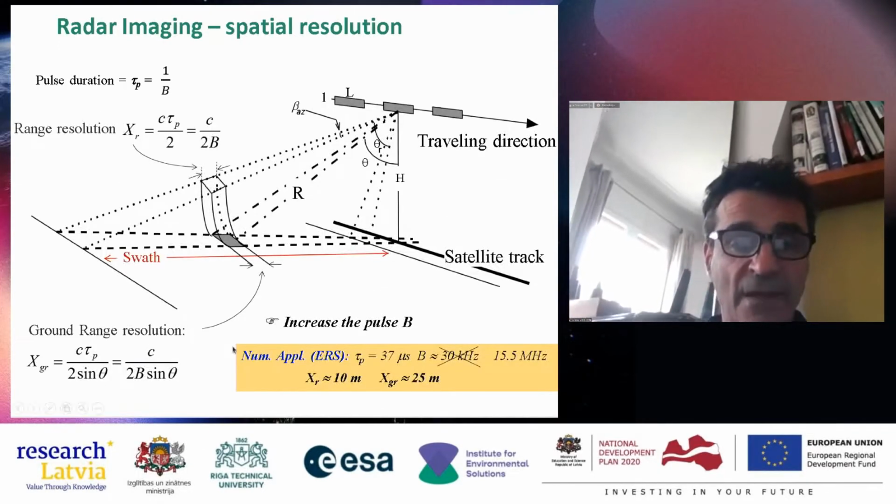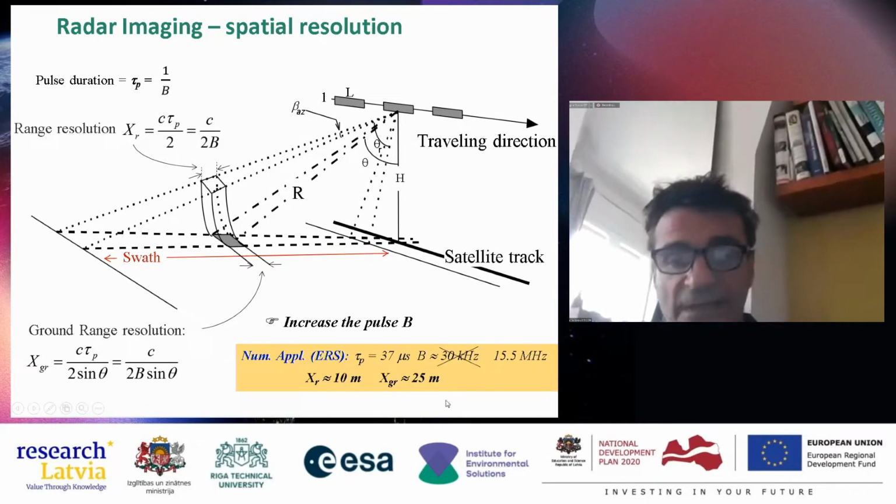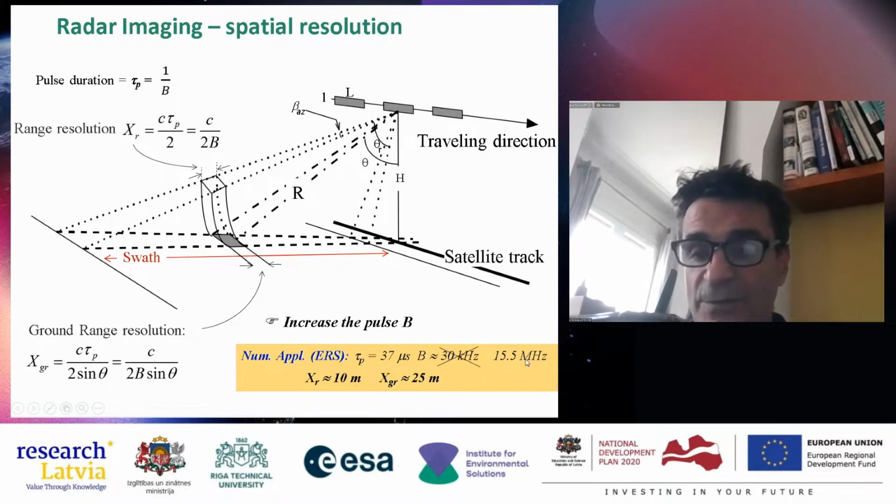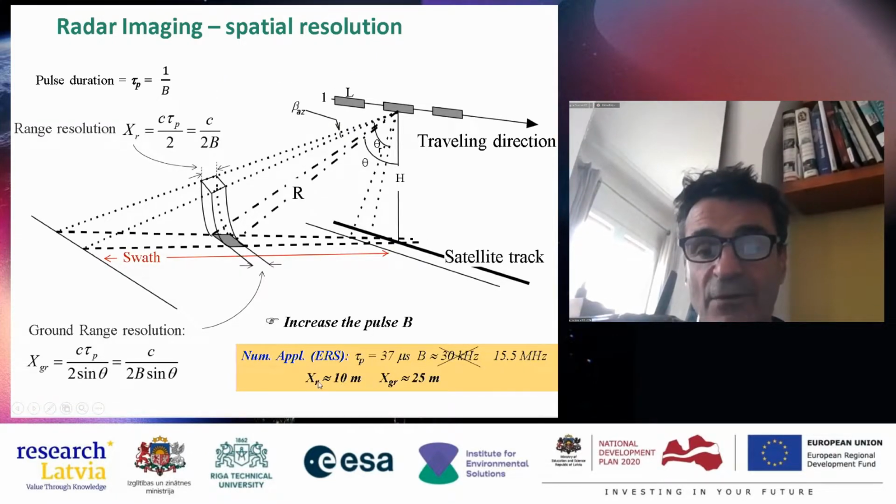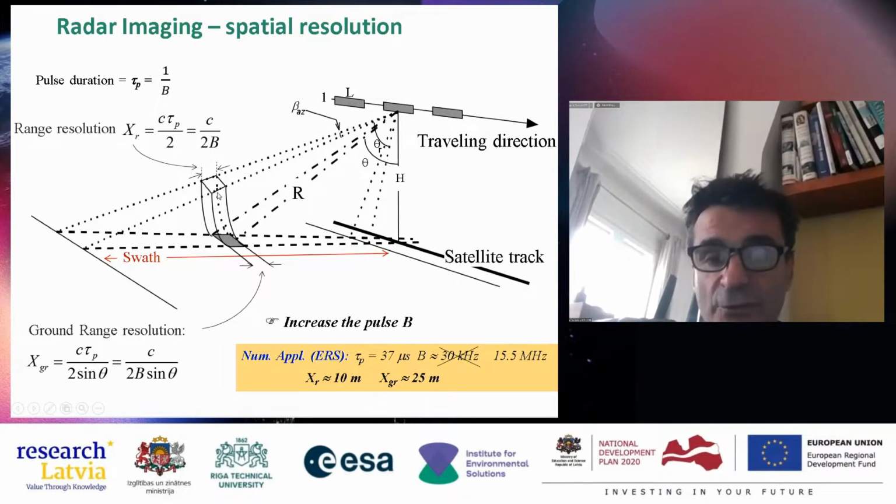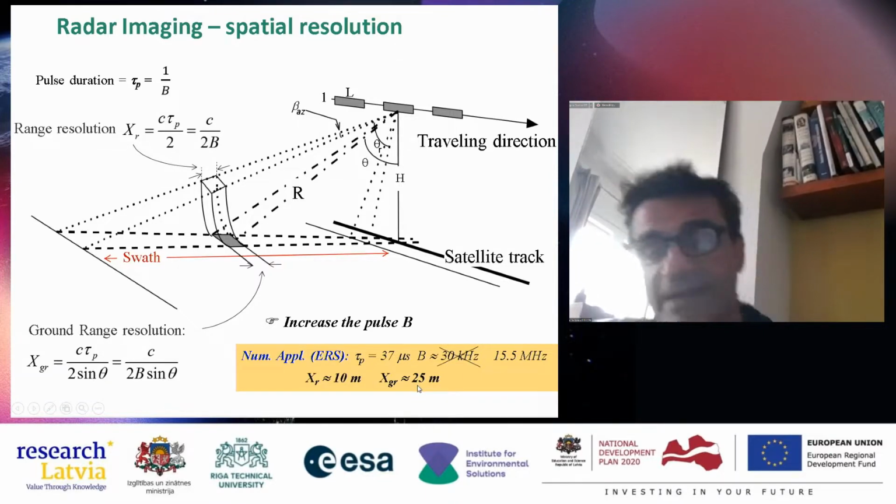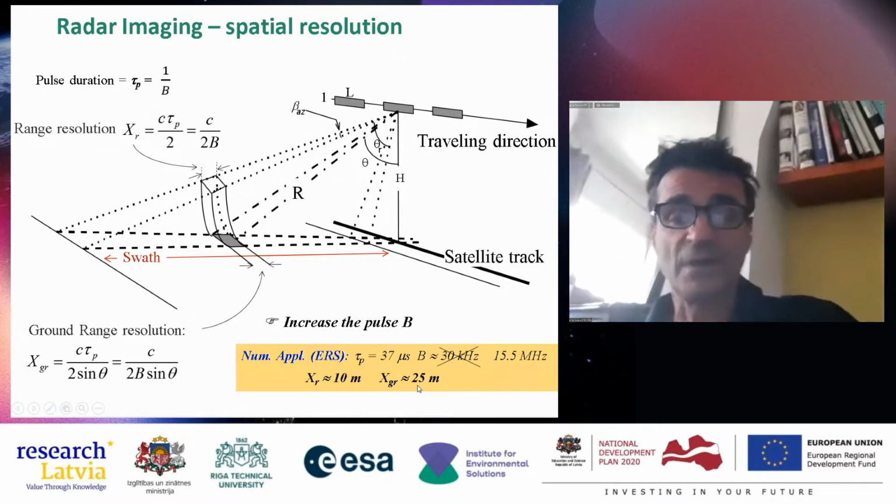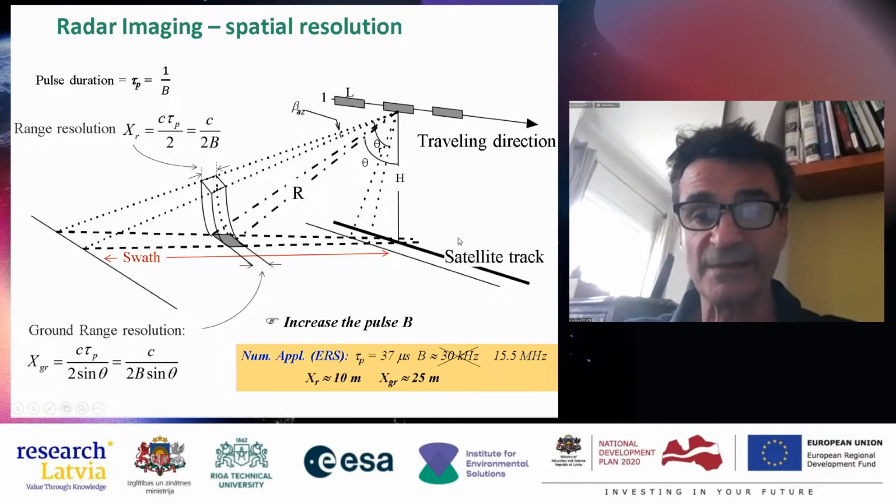So when the bandwidth is increased artificially, you get 10 meters of resolution in slant range. And when you project it on ground range, just by dividing by the sine of the incidence angle, you get 25 meters of spatial resolution in the ground range domain.